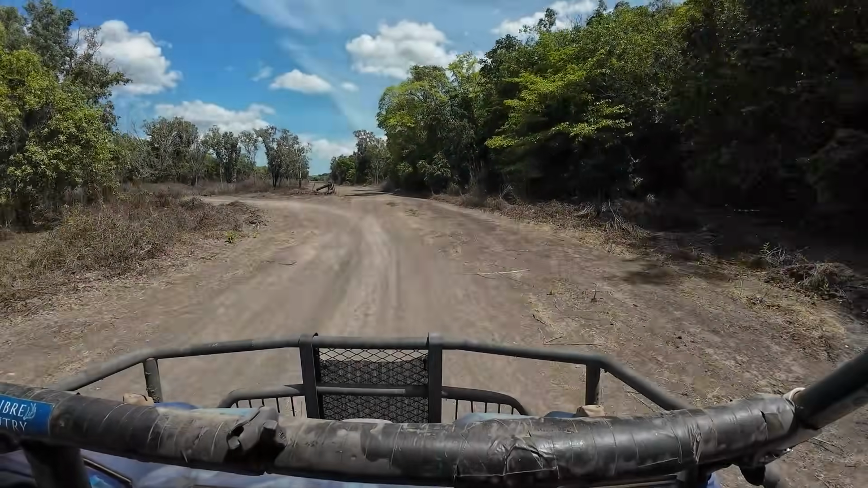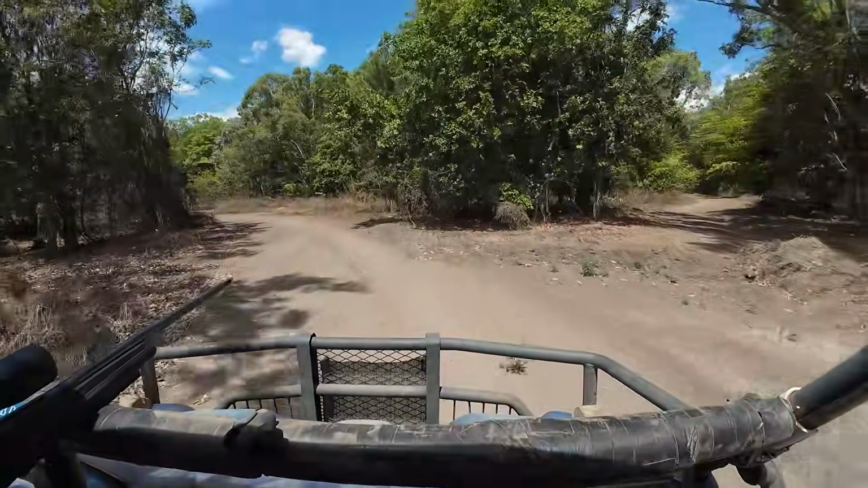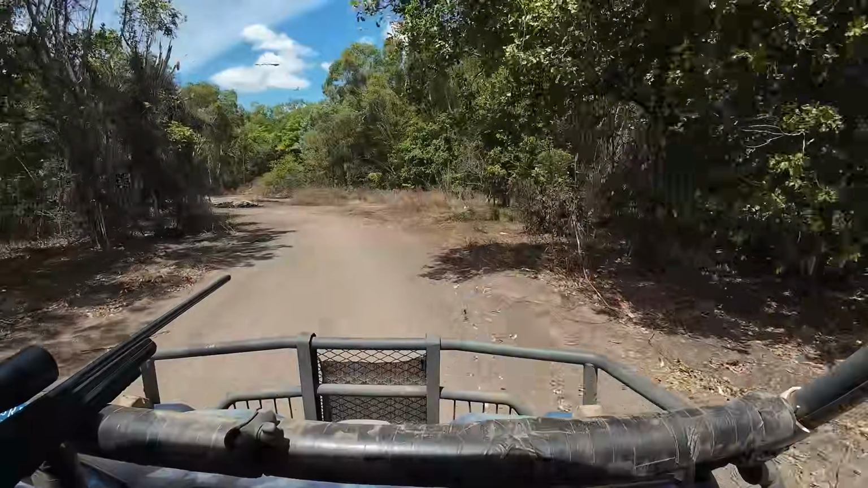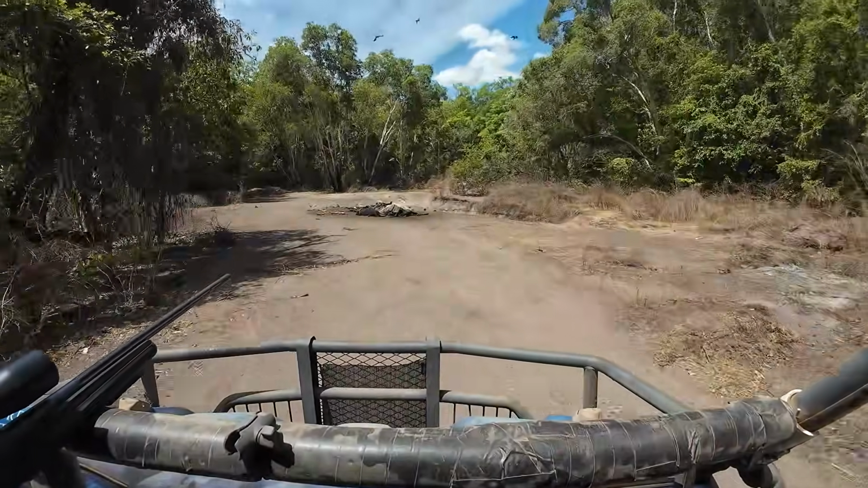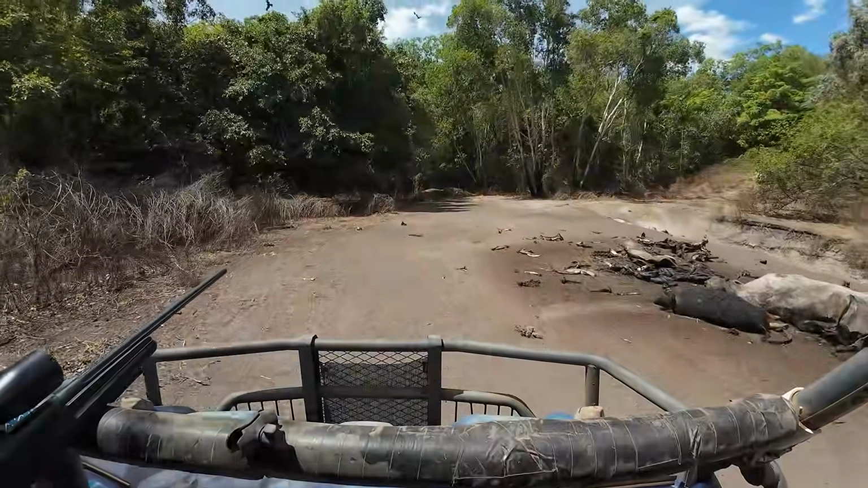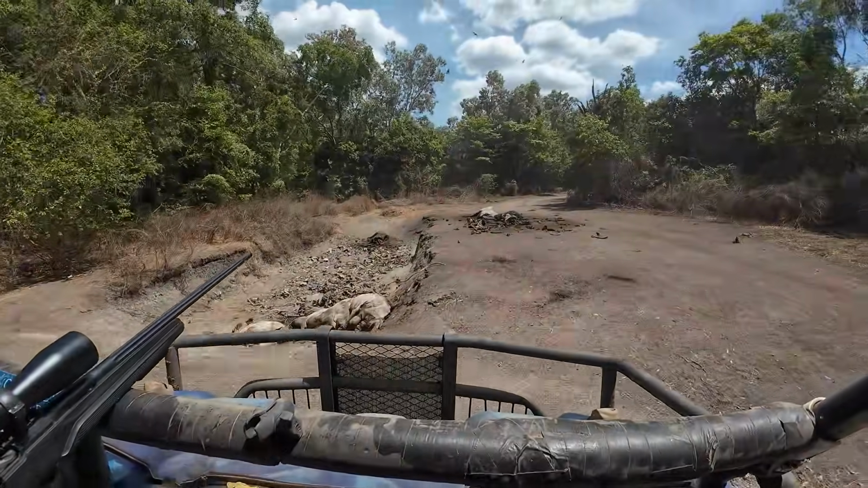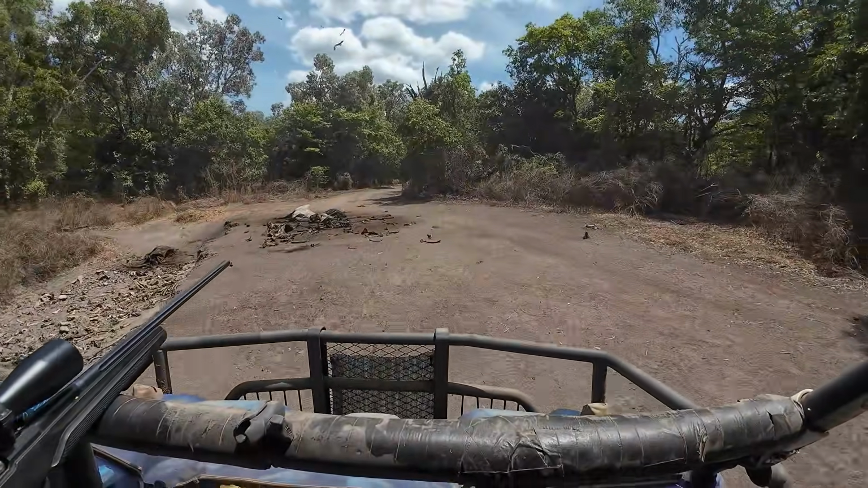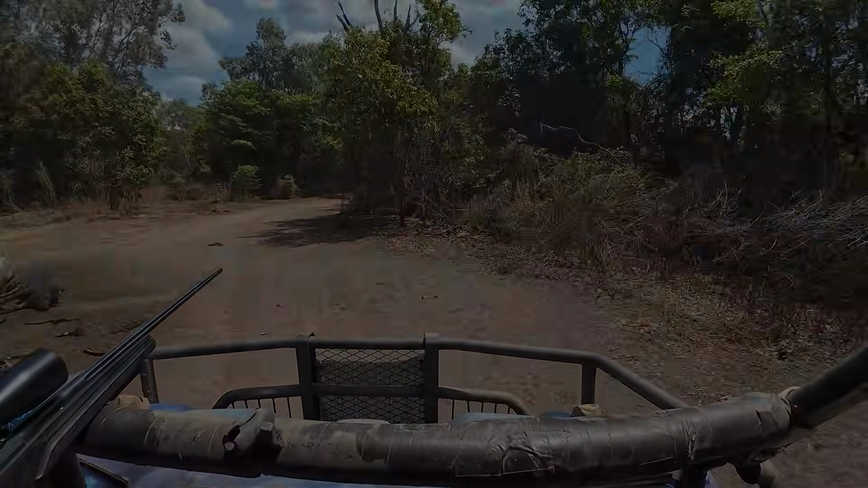Quick little hoon down here just to check out the dead pit, see if there were any wild dogs around after our shooting last night. Quite a few carcasses, as you can see. All the firebirds are down on this pit. There was probably 100, which was very interesting to see indeed. And it absolutely stinks down in here. I cannot emphasise that enough. A lot of carry on, lots of heat, lots of maggots, definitely on the nose.